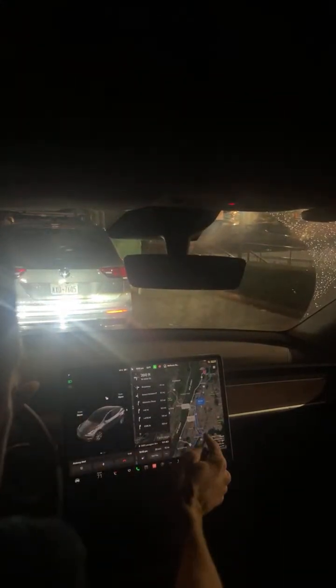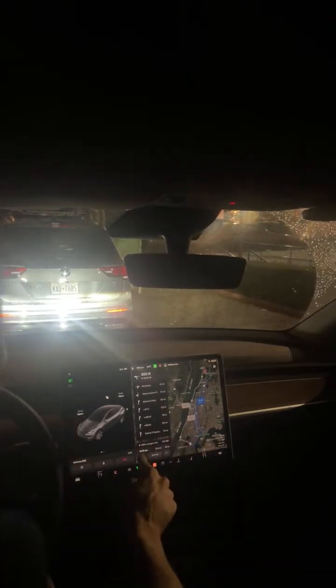All right. So let's see how this goes. I got everything set. This button right here, you have to always hit this whenever you want to do self-driving, and you always have to have a place in that has an address for the navigation. All right. I think that's got a good view, and you can see my hands, right? All right. I'm going to be holding the steering wheel.